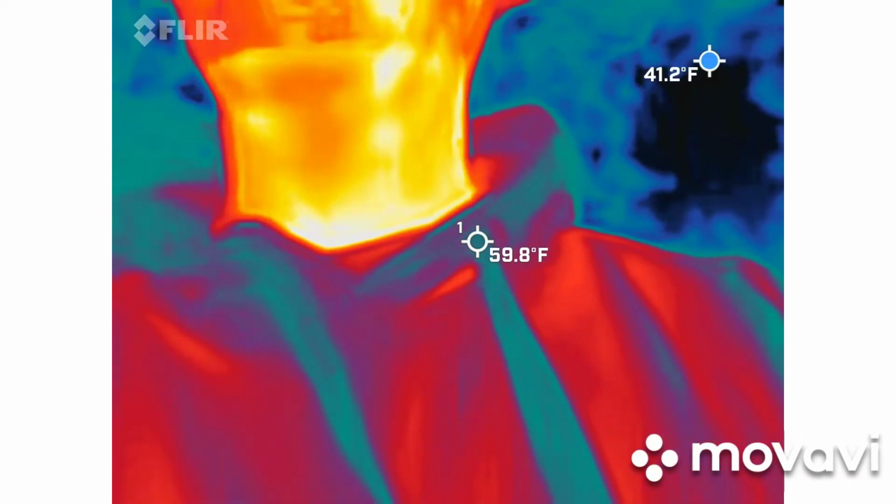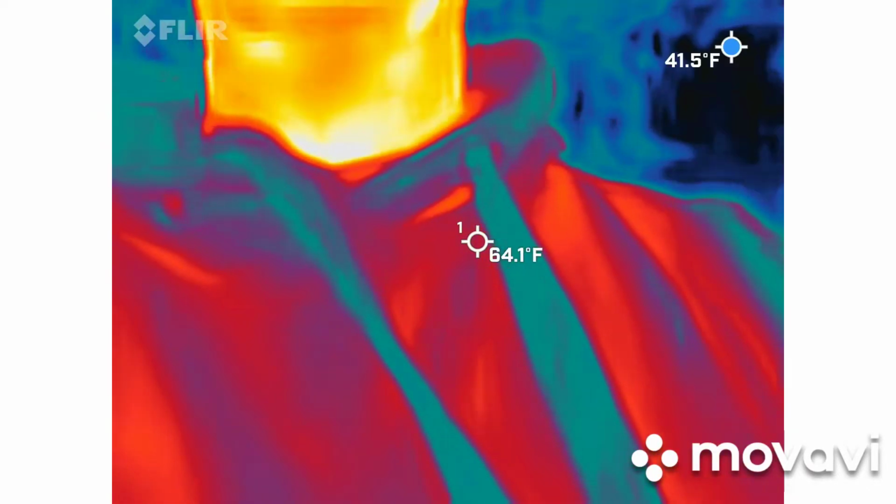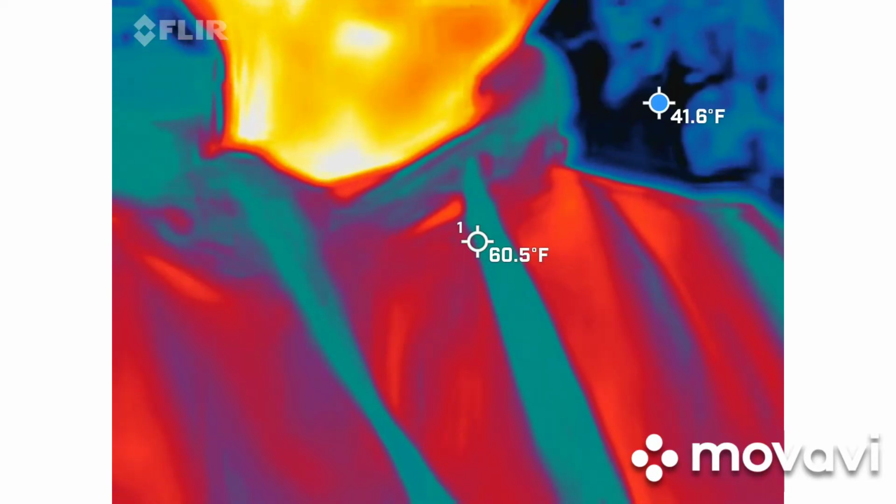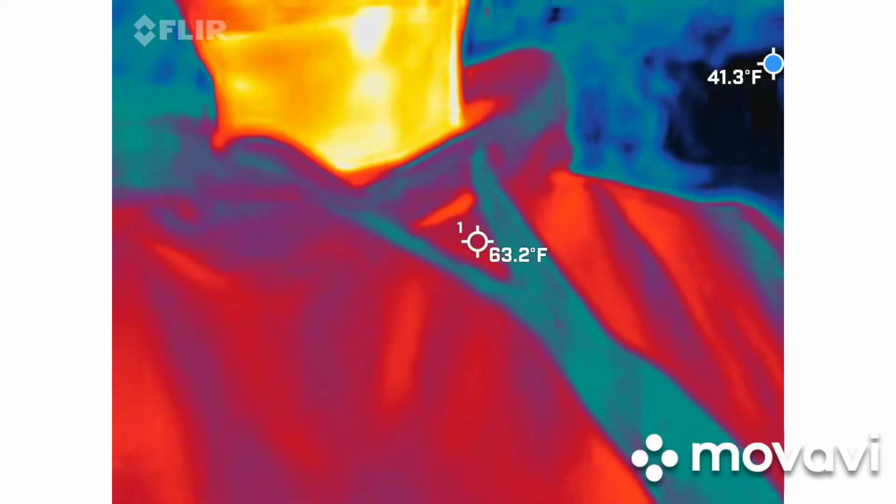You will get this full video back. There is a blue dot that's bouncing around on the screen as well that will show up in the recording. It gives you the coldest spot in the frame at that particular moment. So it kind of helps guide our eye into which areas we need to be looking at. So that's really helpful when we're analyzing the video.